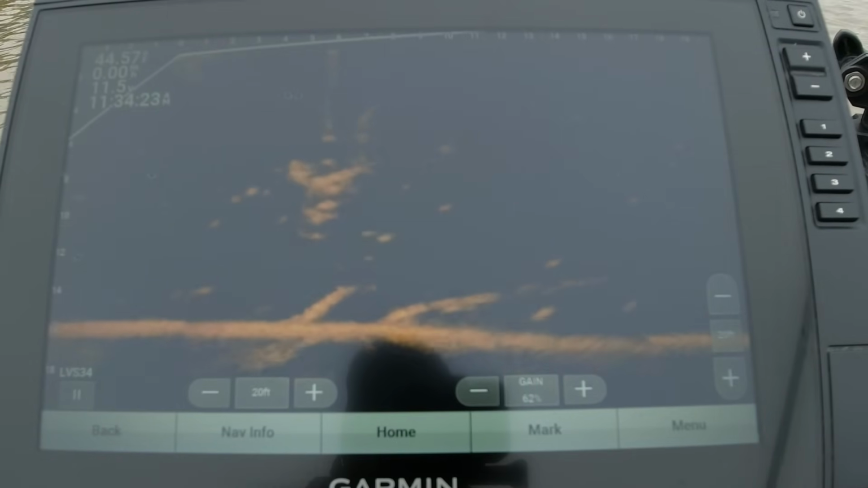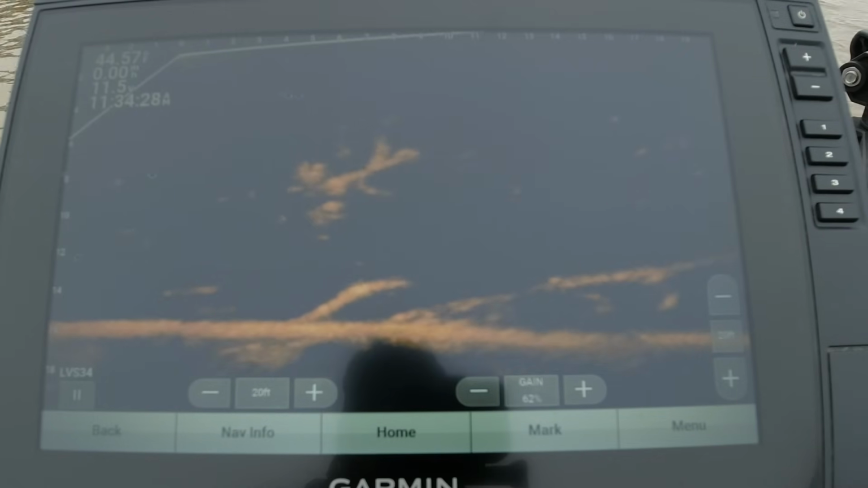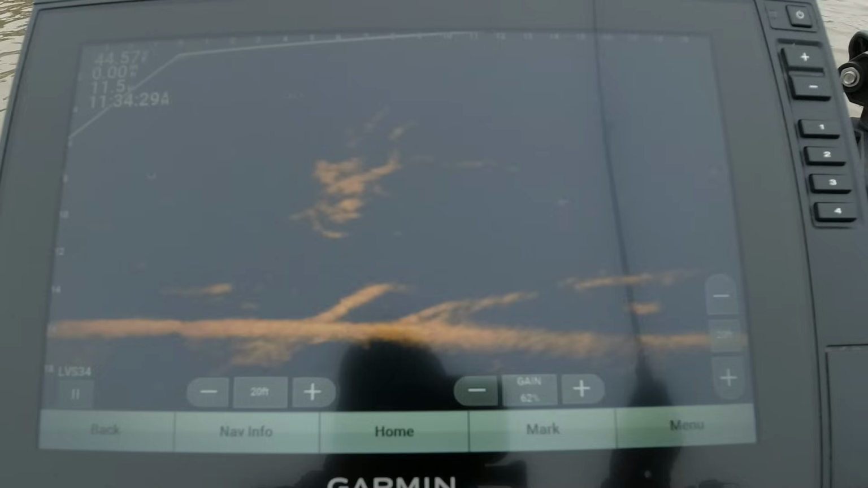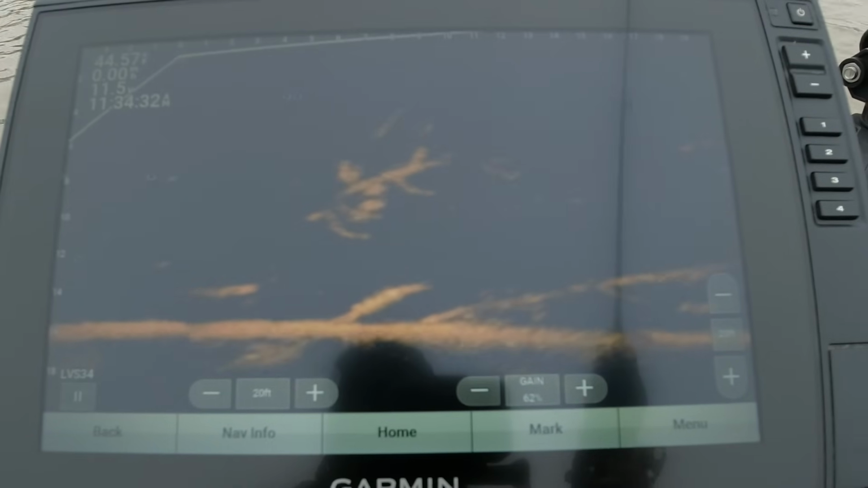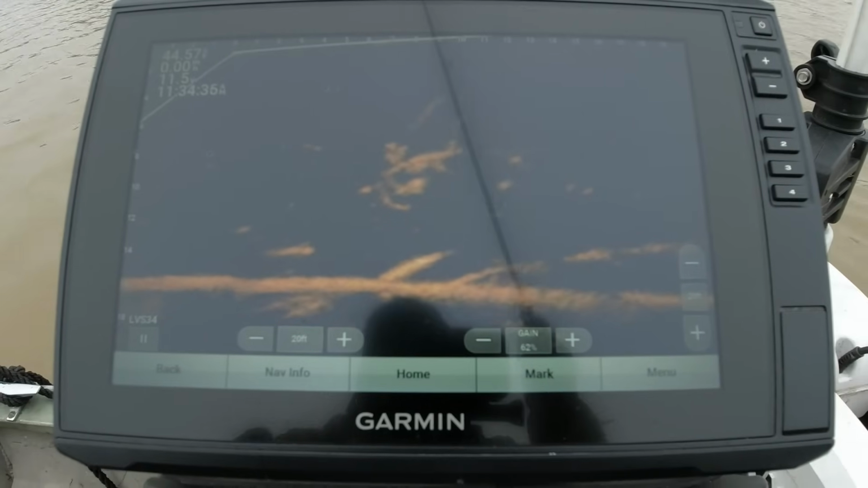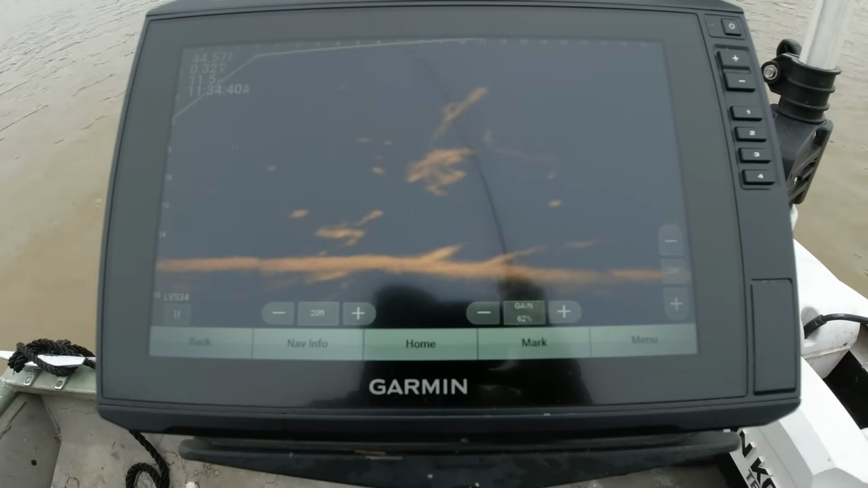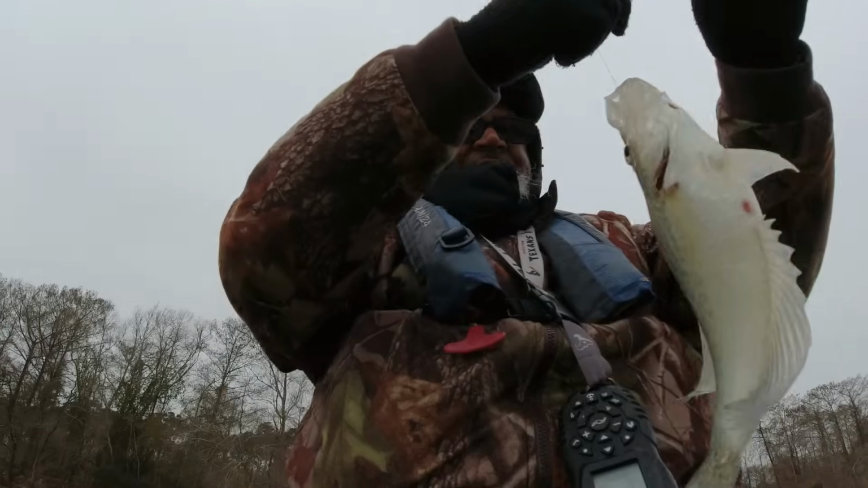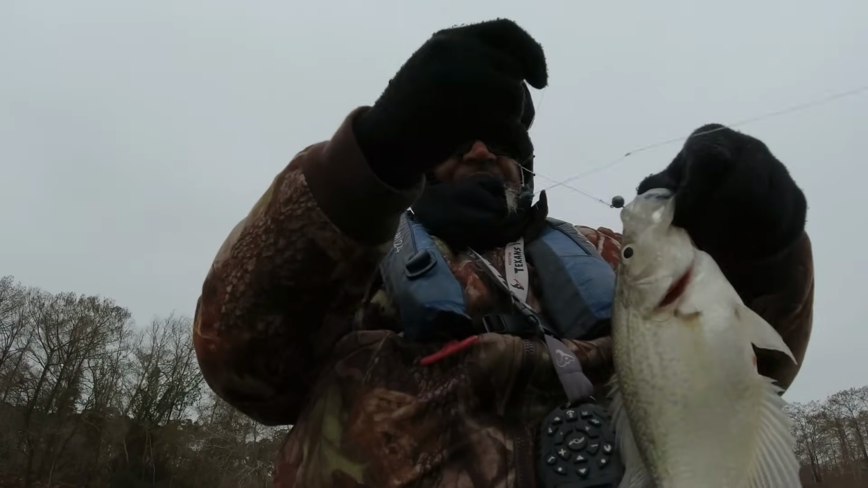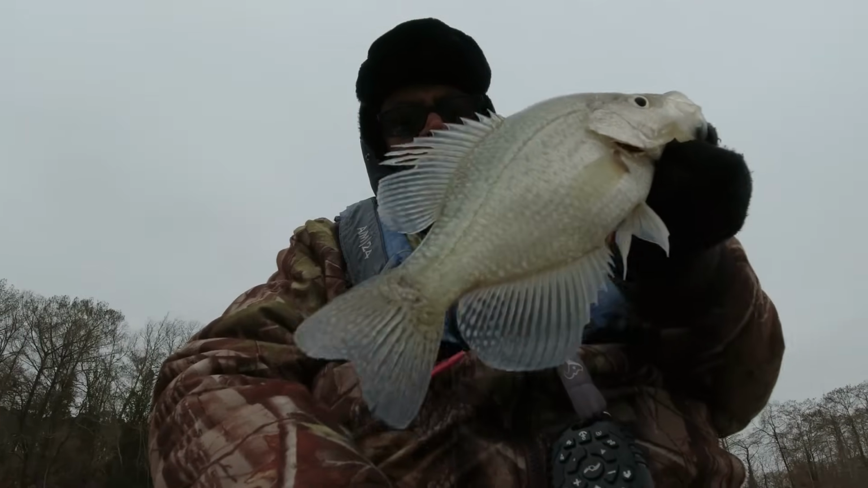And they're in there. There we go. See that one come out of there? They're so stuck in it. It's hard for me to show you guys what I'm working with. That's a nice 11-inch fish. Nice 11-inch filleter, nice and thick. Oh yeah, he'll do. He'll do.